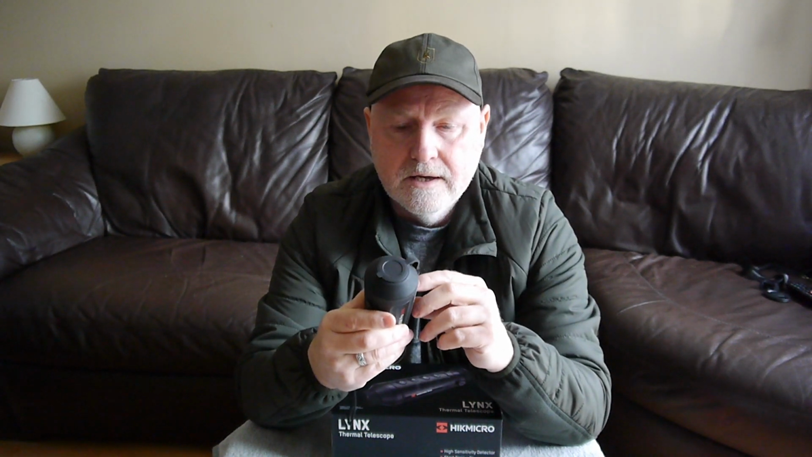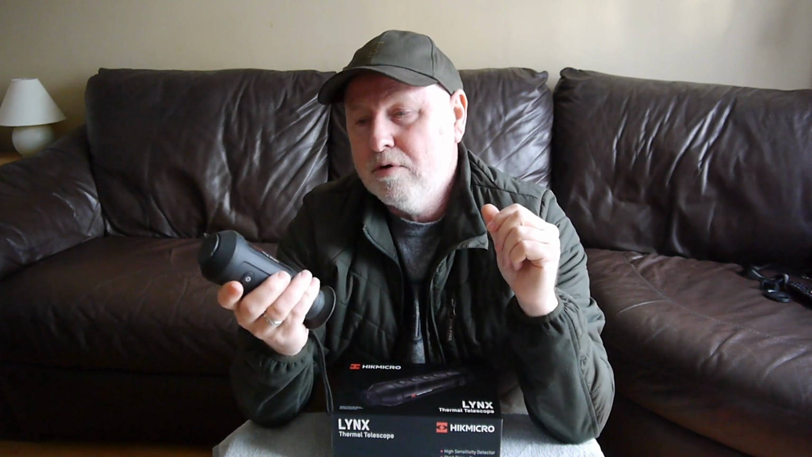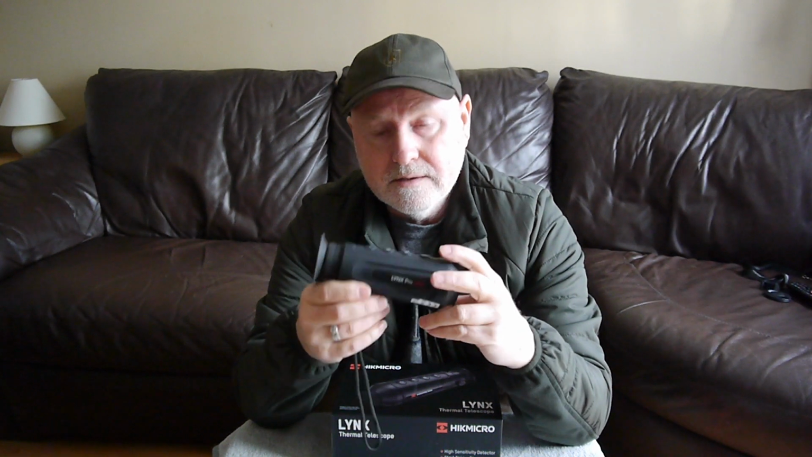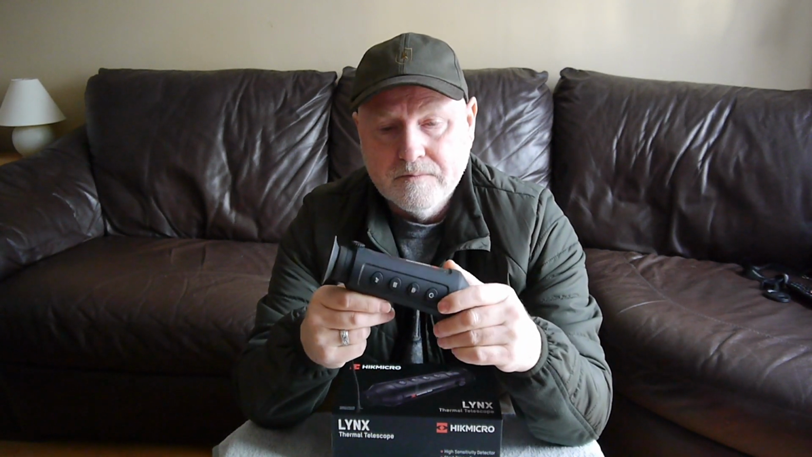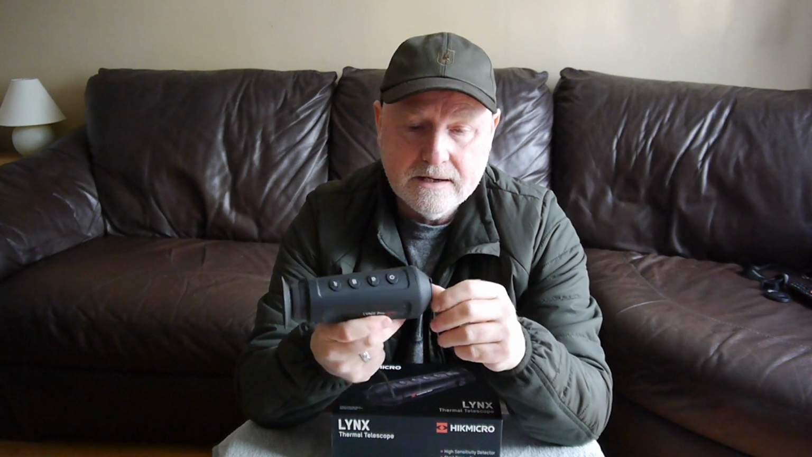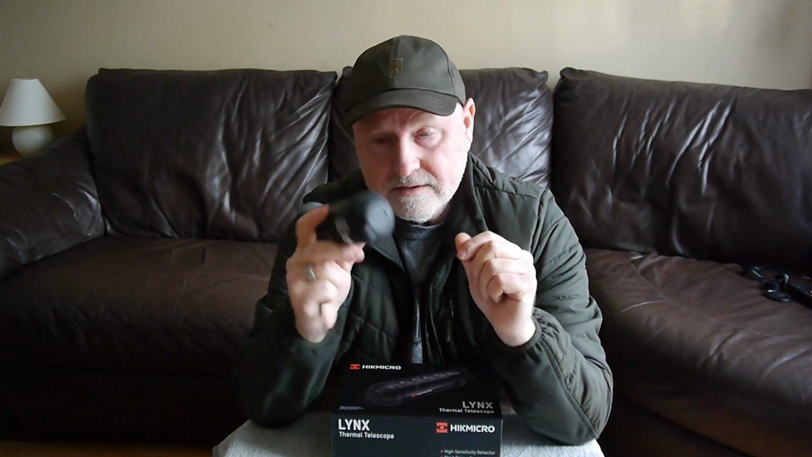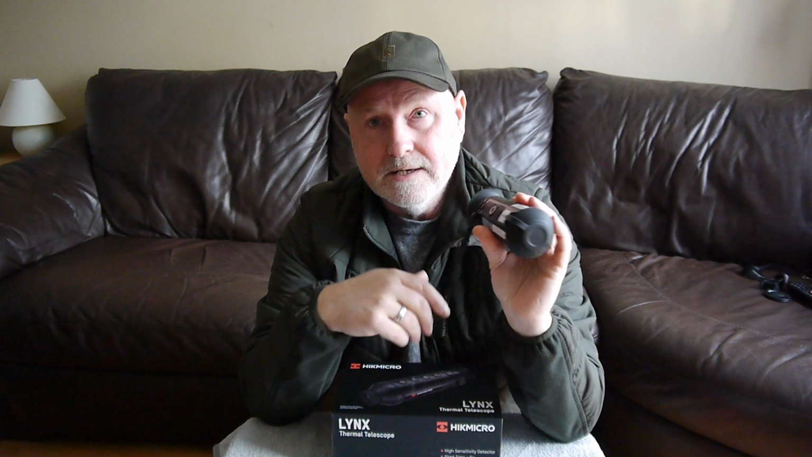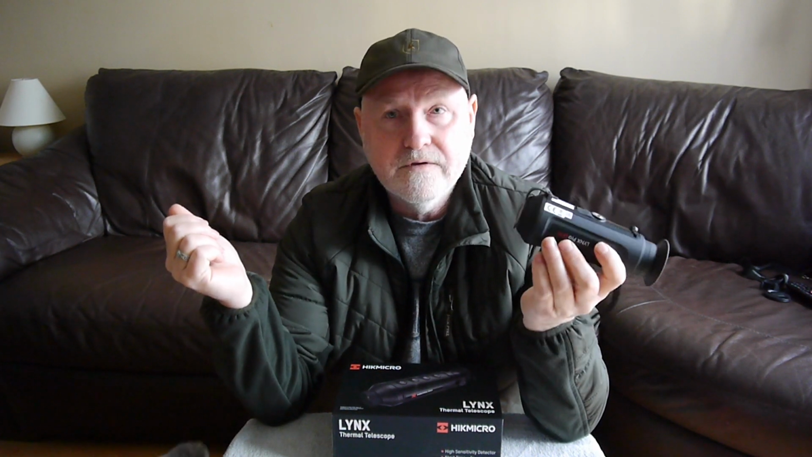Now, same with the internal memory. It's got internal memory, which is fine. If it had an SD card in it, you could just take the SD card out, chuck it in your laptop and download the footage. That's probably where I had the biggest issue with this device: downloading the images from it. It's my feeling that in this day and age, any electronic device with a USB cable, you should be able to plug into your laptop, it'll recognise it and you can drag and drop your footage.